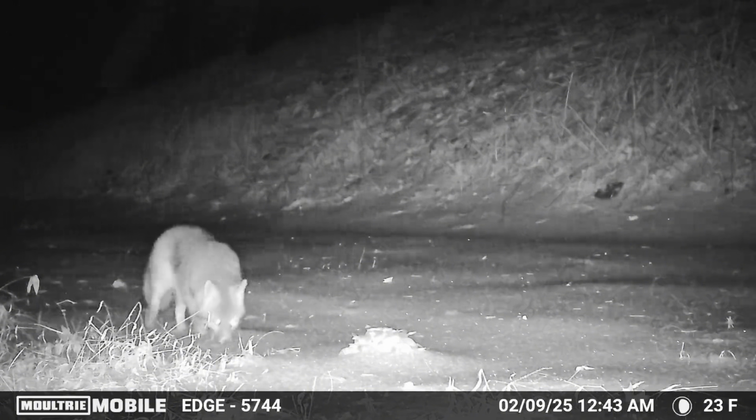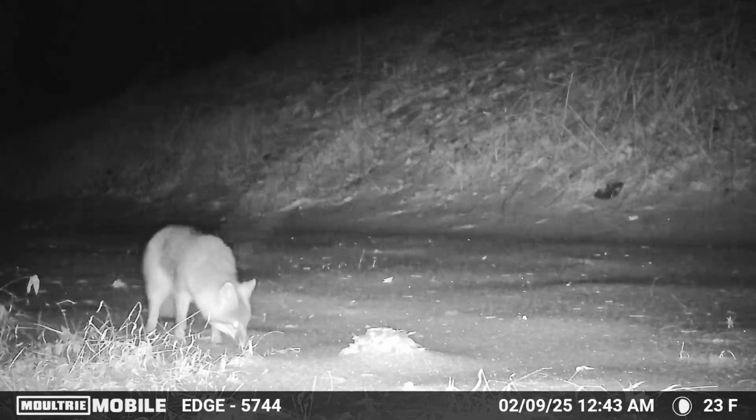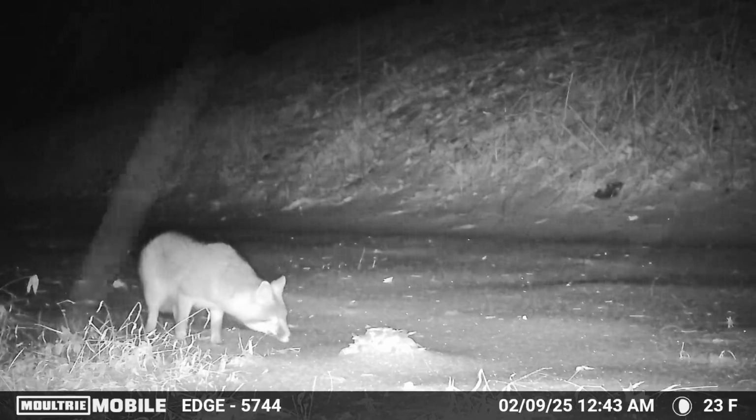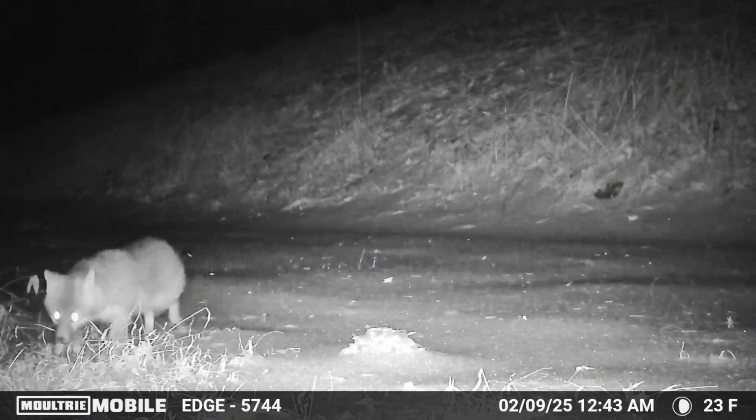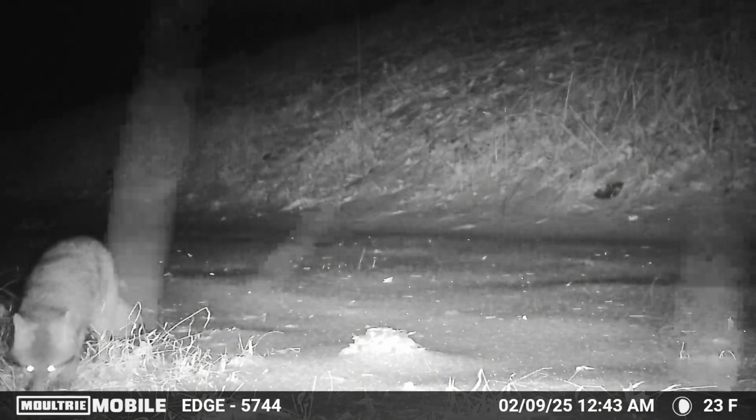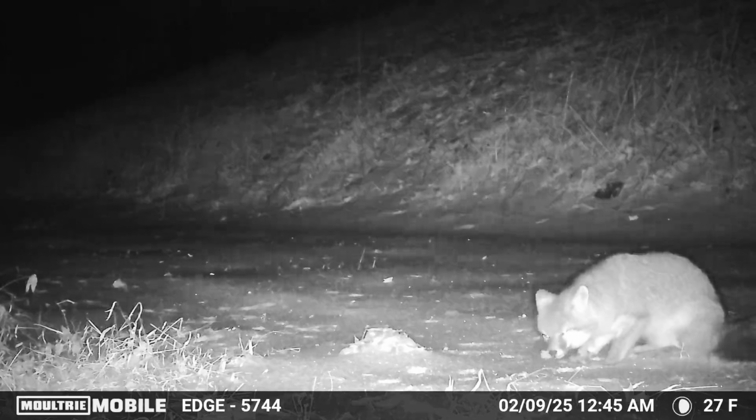Okay, now after a few days, the animals in the area seem to be getting used to the smell of the shrimp, and it's getting harder and harder to resist. It's been 4 days now, and it's snowing at this point, so I imagine the animals in the area are getting hungry, and now's when you're going to see some animals come in and actually start to eat the shrimp.